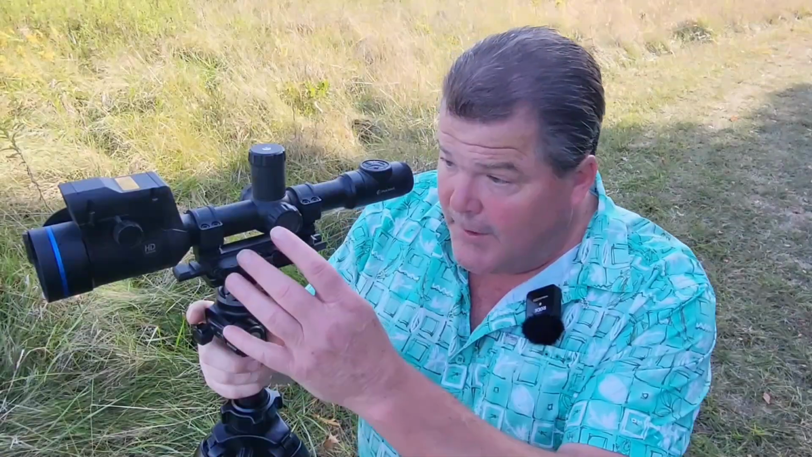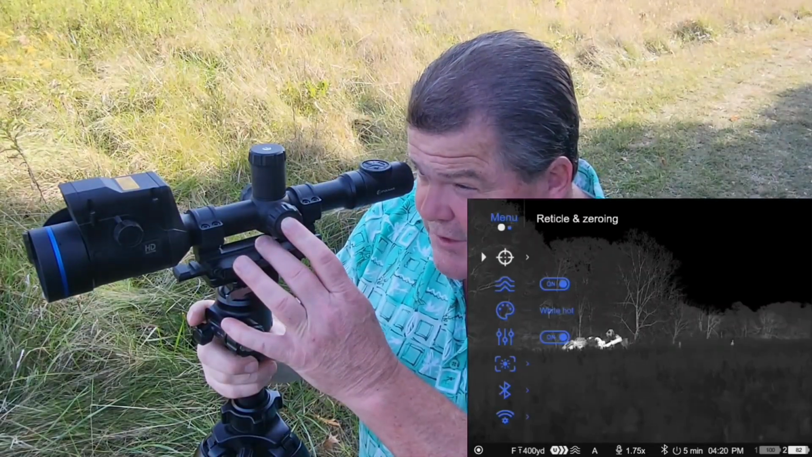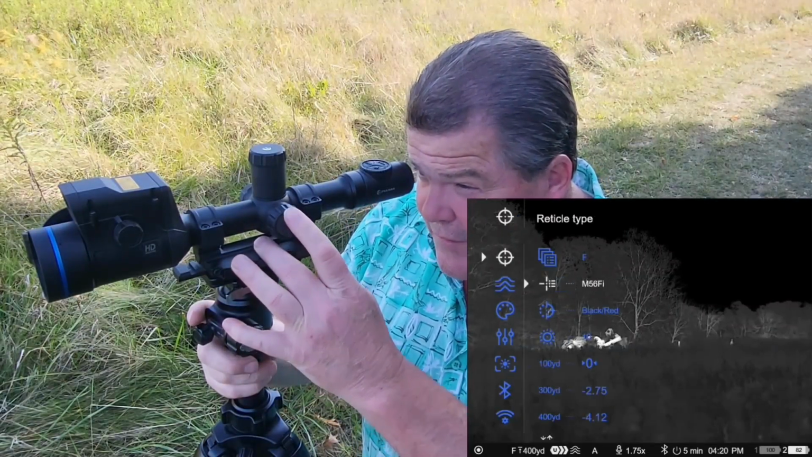If I'm running traditional and I just had one aiming point, then I might use an FI reticle. Truth is, I really don't. I typically don't shoot on them standards much past about 250 or so yards, and so I'll just try to do a really good maximum point blank average that will work out for me. But with that said, you can see where you have a lot of reticle choices in there.